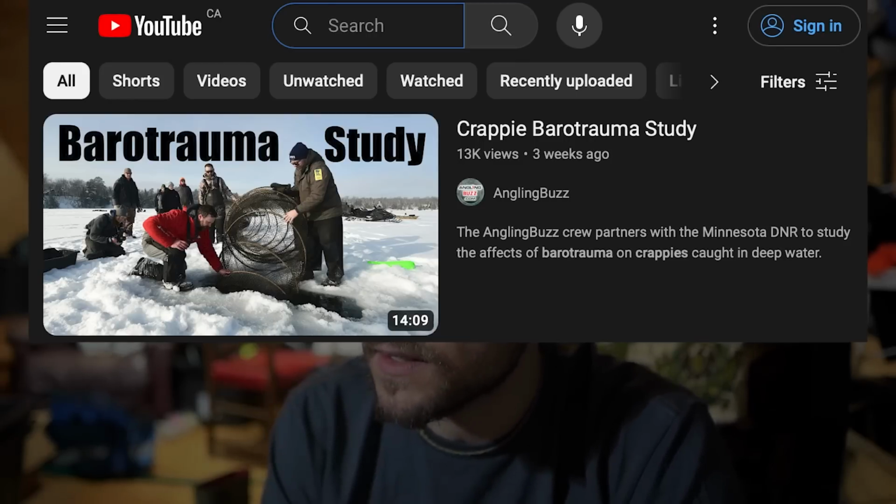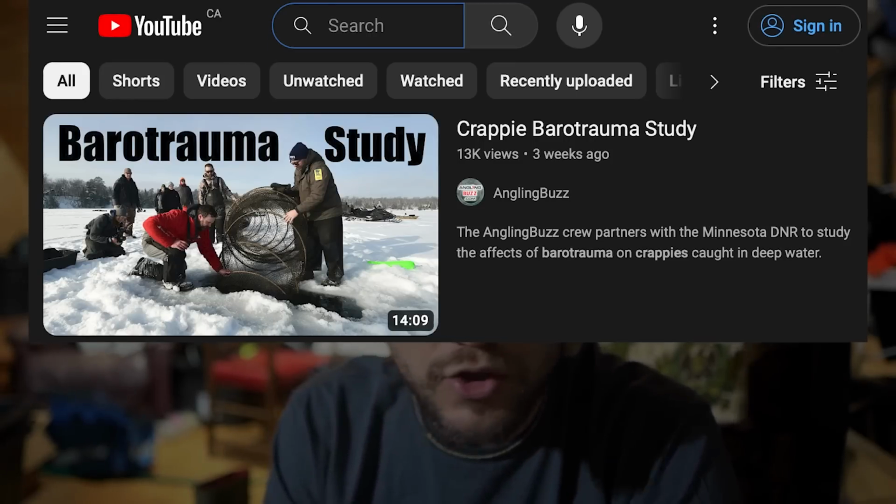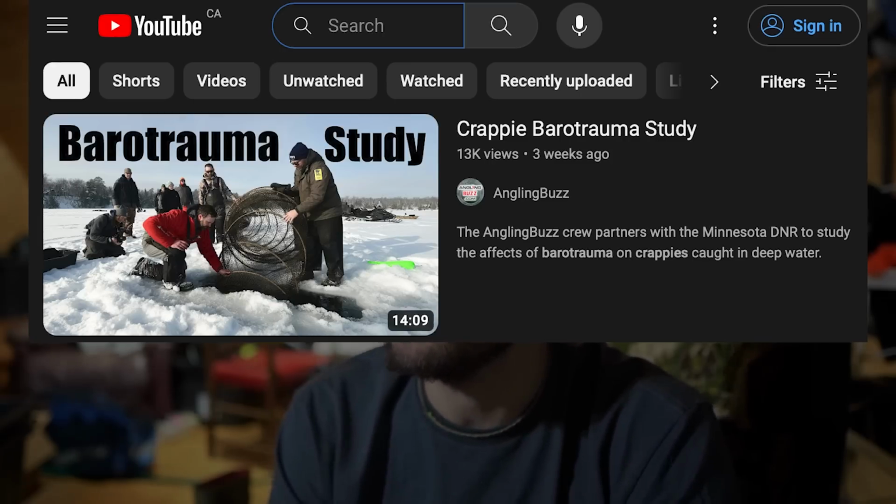And fast forward to a few weeks ago, once again, Angling Buzz is tackling the barotrauma topic, and this time partnered with the Minnesota DNR. They, as it turns out, go back to Lake X. And this time they're doing the research to basically show their suspicions that all these fish being caught out of 30 feet down over 40 feet of water are dying.